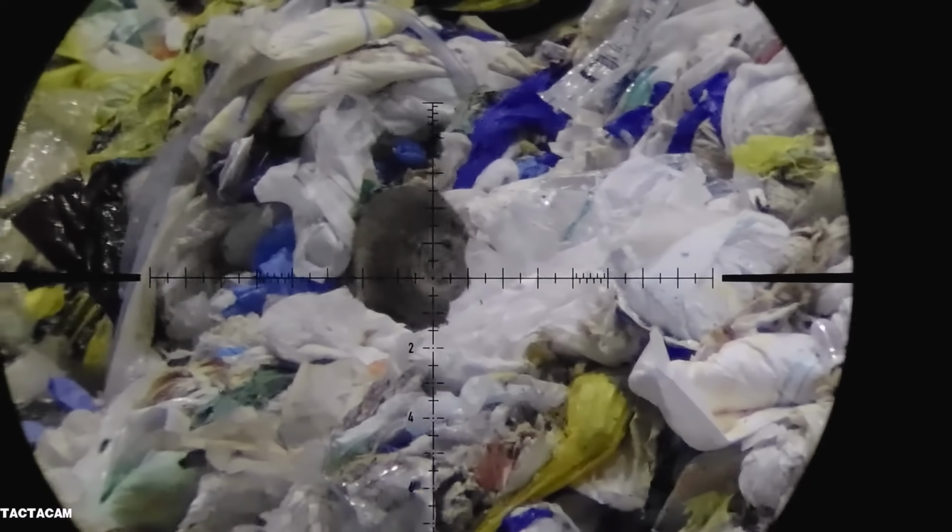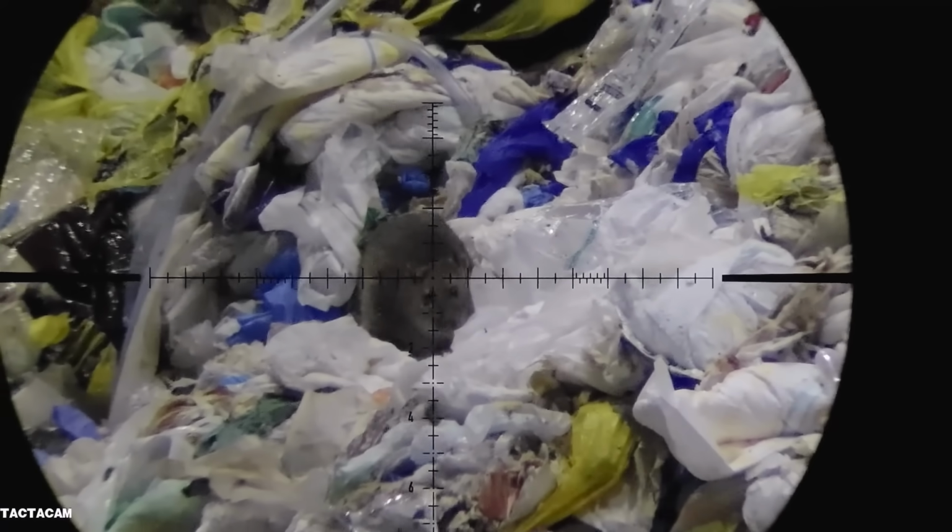But yeah, I just kept watching and shooting, and you don't realise, to be fair, how many you shoot because you forget how many you've shot as well. Just for a nice big rat. But again, I couldn't pick most of these because of where they dropped.